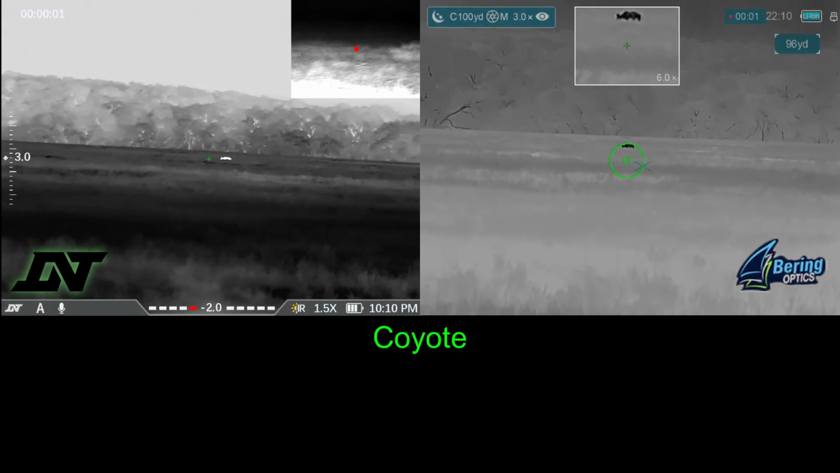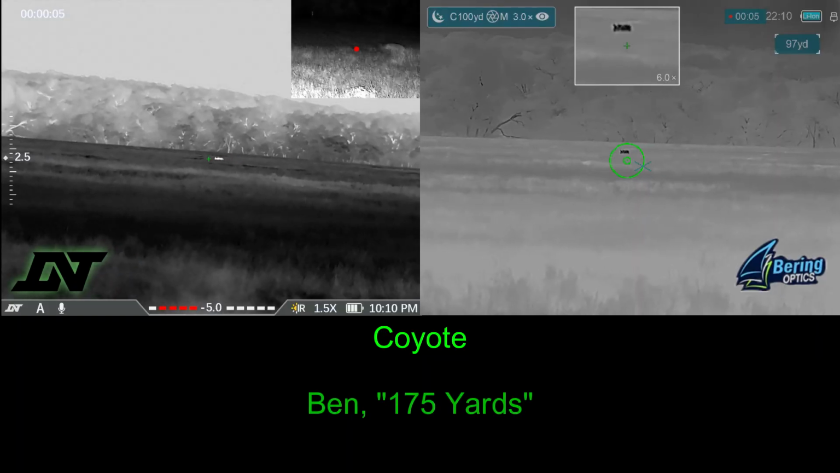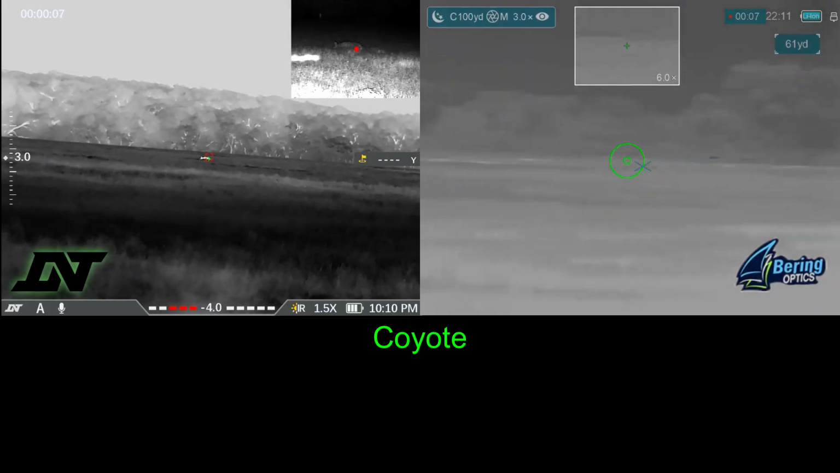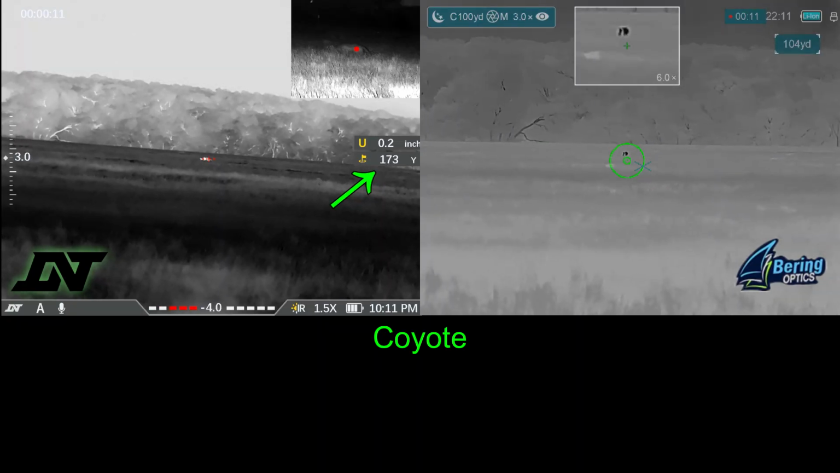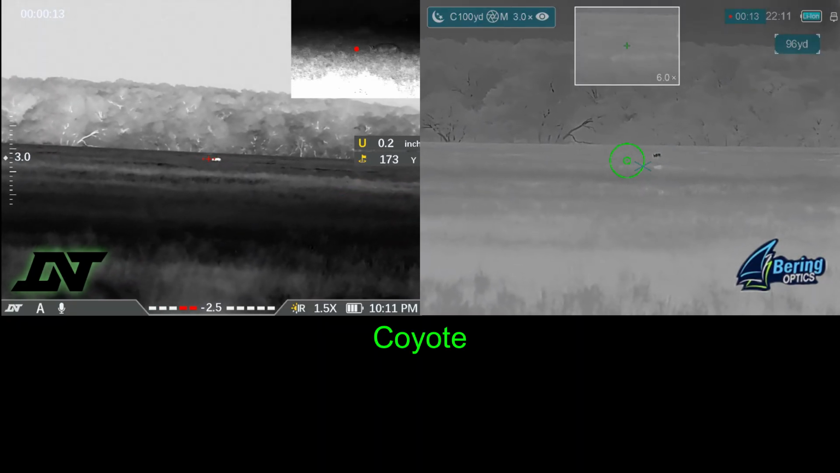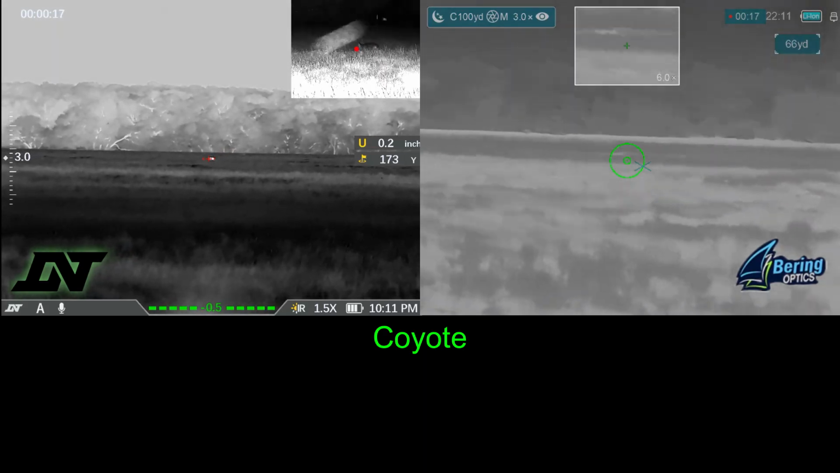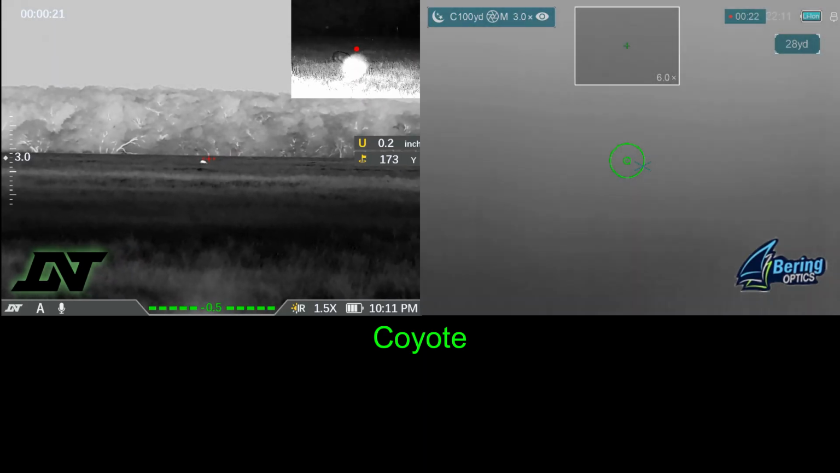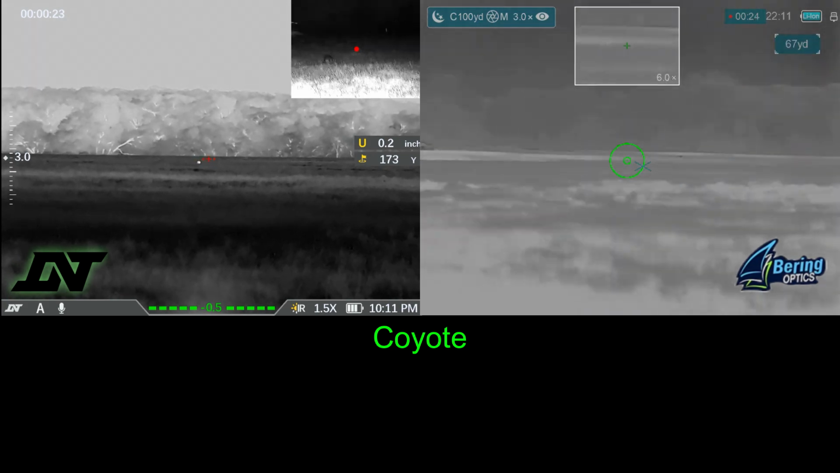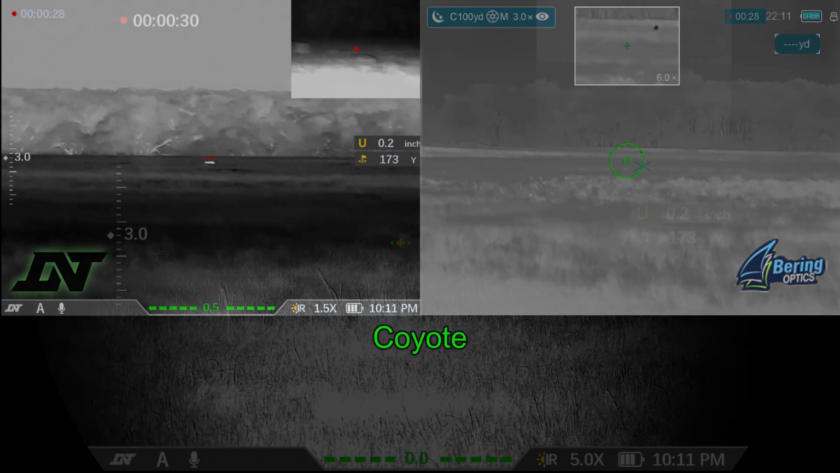Before we took off after that hog, Ben did a quick scan and noticed a coyote in the field. 175 yards. That was in the opposite direction. As you can see, I'm having trouble ranging the coyote in the high grass as well. Yeah, but I do come up with a similar measurement of 173 yards. So our troubles ranging stem from the fact that we're looking at small targets in high grass, and part of the time we're ranging the grass and not the target itself, or we're ranging beyond our targets to something else.